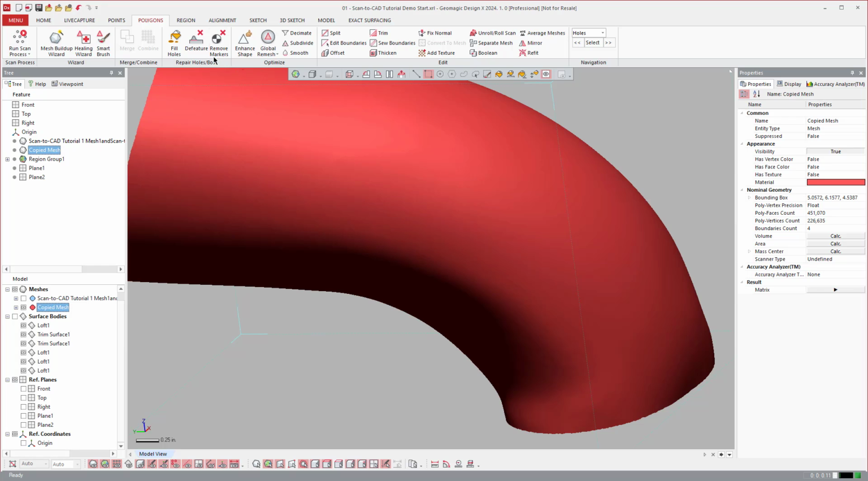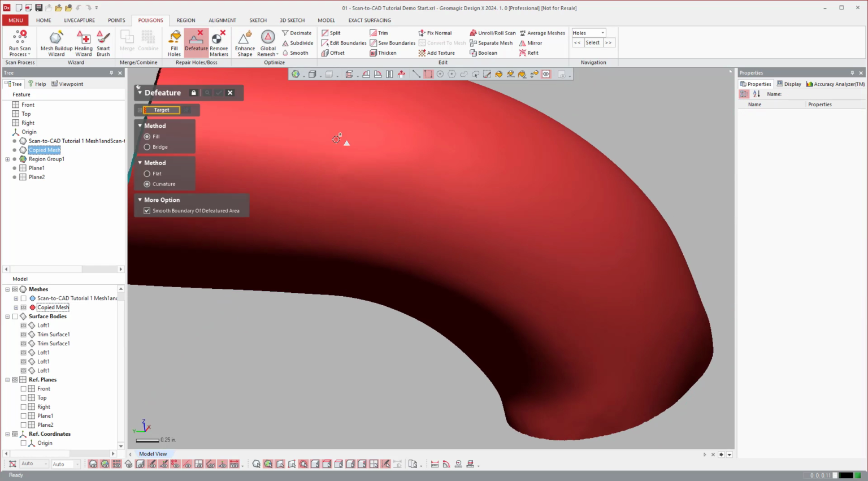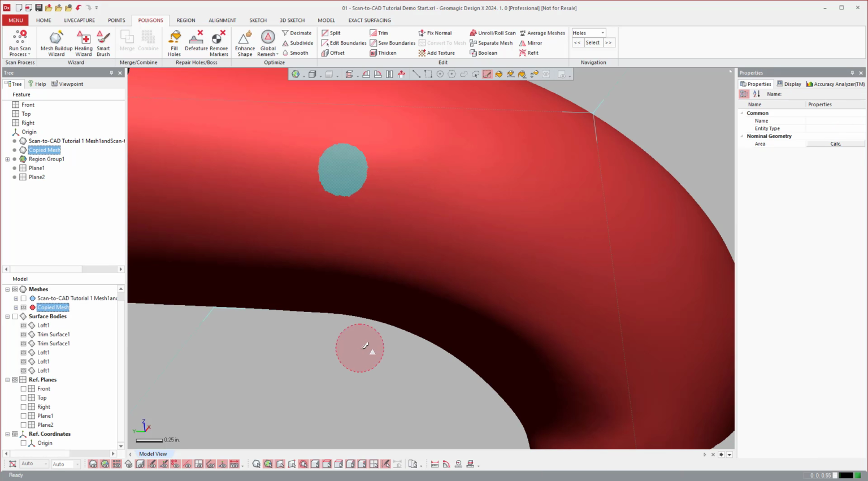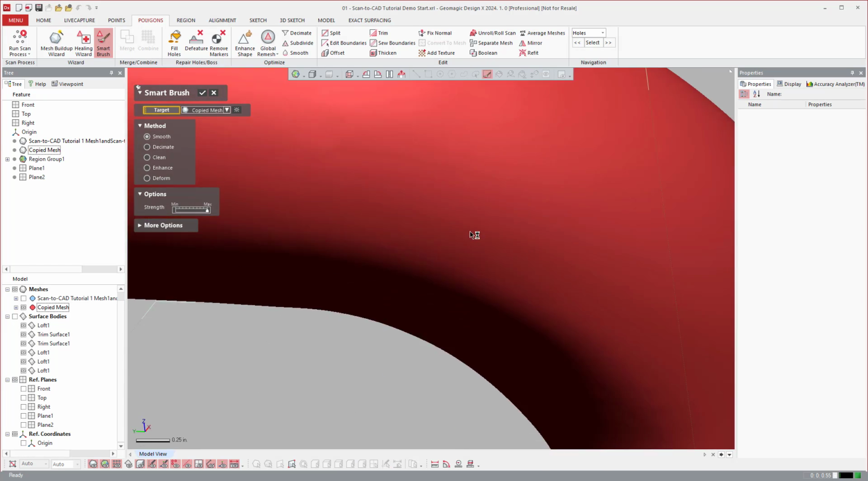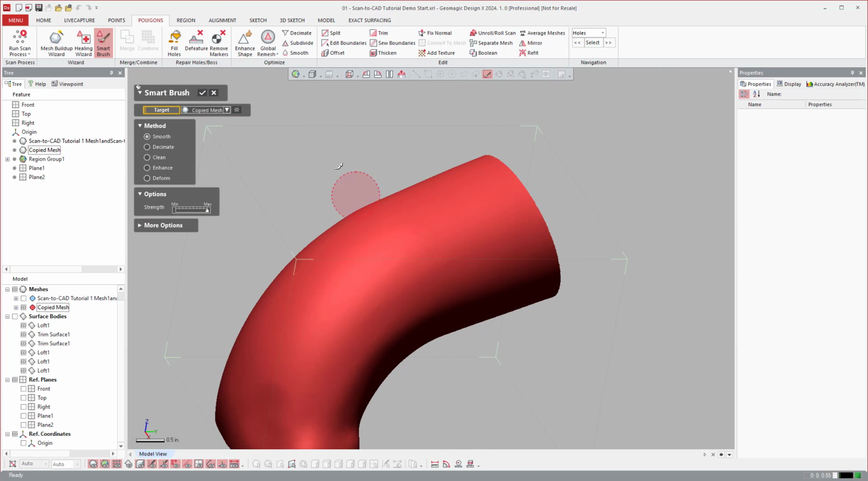If you see any witness lines, any little divots or whatever, again, you can use that, or you can come over to defeature too. Defeature is nice where you can select and it will do the whole fill all in one. And again, Smart Brush is awesome to come back and smooth any transitions. But I think that's pretty good.